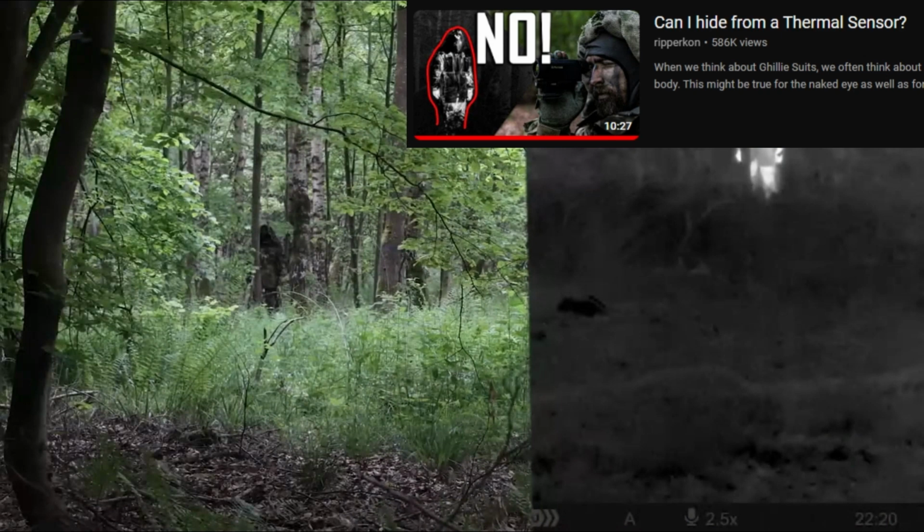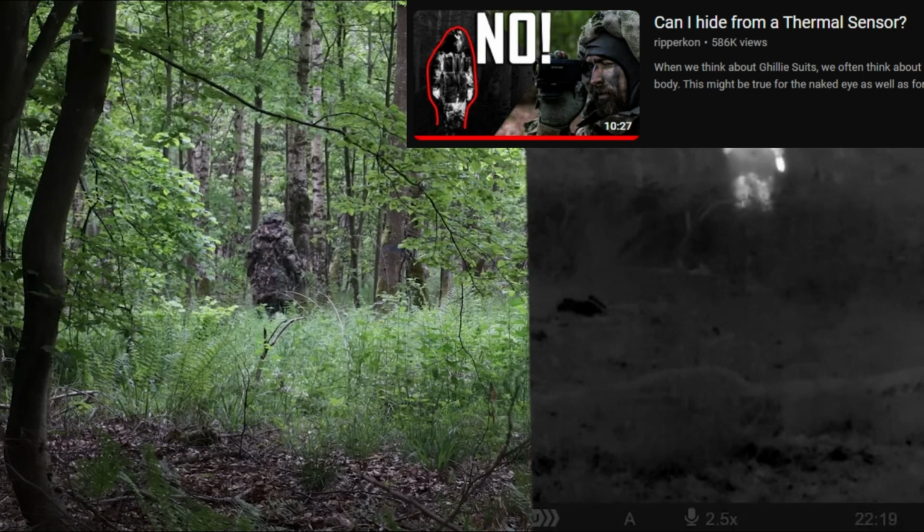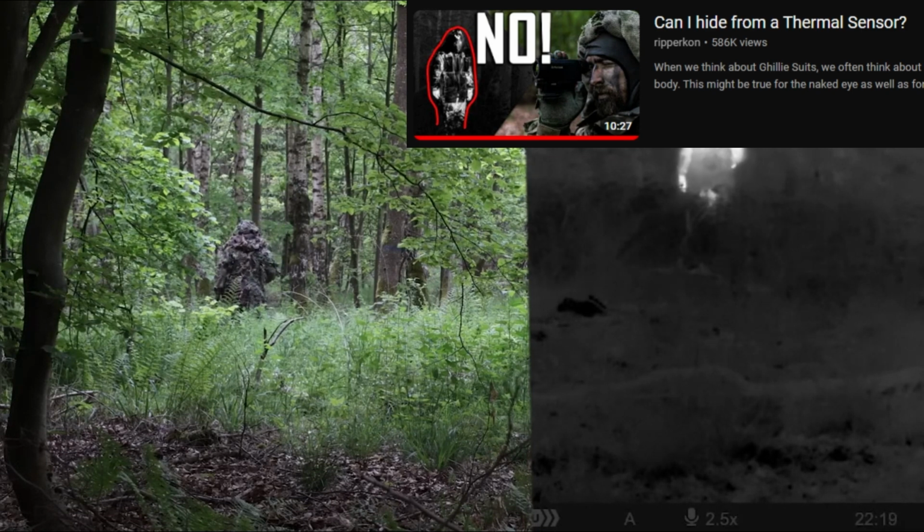When we now take a look at the ghillie suit, on the hood there's some material which is quite far away from my body. Also on my butt there is material hanging loose. But on the shoulders it's touching my body, and also on the legs it's really close to my body heat. And also if you look at my hands, they are super bright shining.